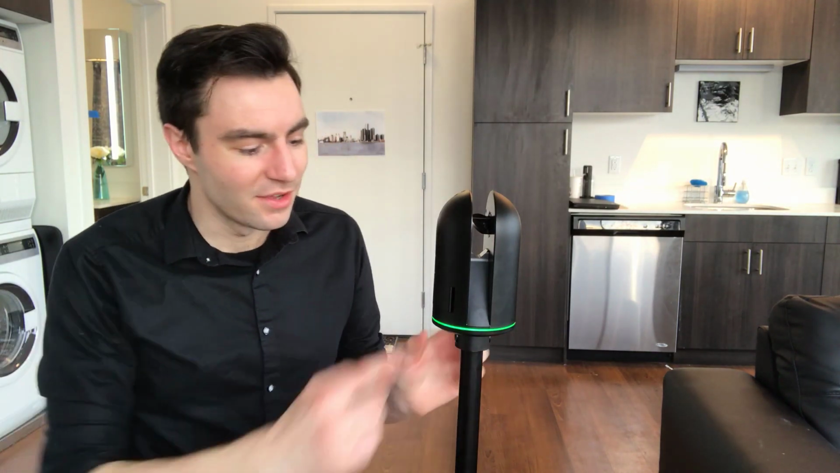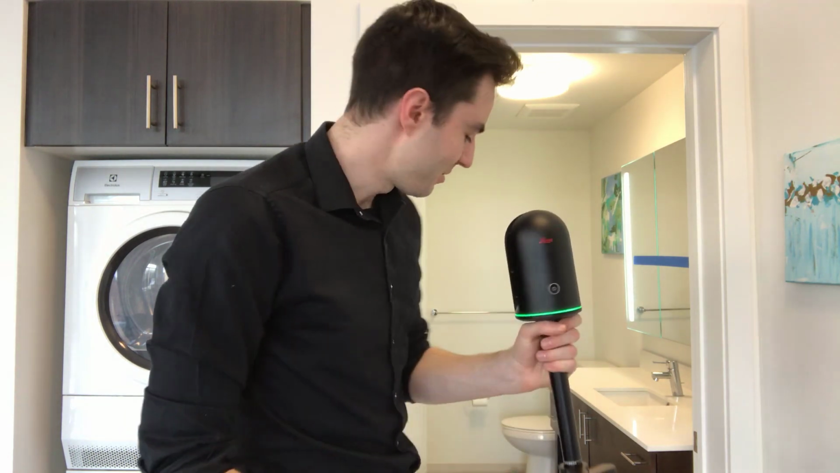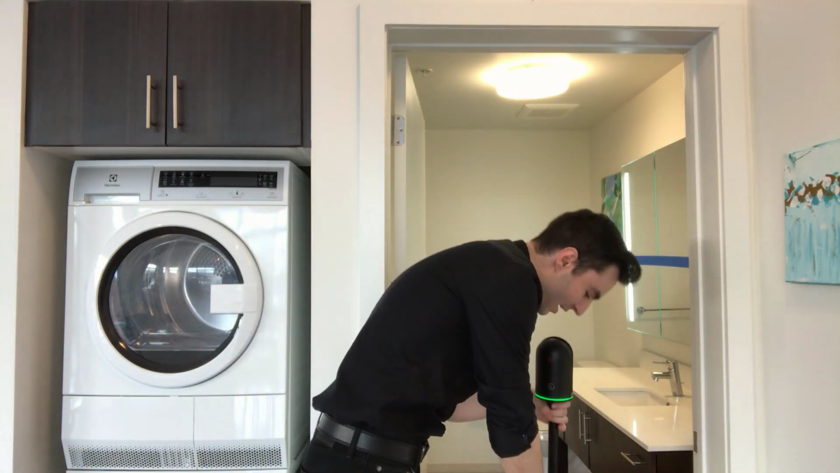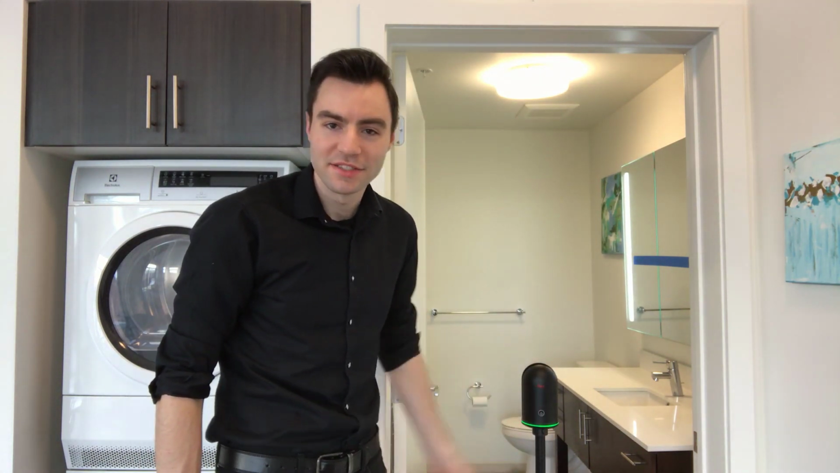Once the scan is done, the bottom light will turn green again, and you can just pick up the scanner and move it to your second position. Typically, for most projects, you're only going to need one scan per room, kind of in the middle of the room, and typically one scan in each doorway to get enough overlap that the computer can automatically register the scans between the two rooms. So I'm going to place the scanner right in the doorway between the bathroom and the living room, and take another scan.